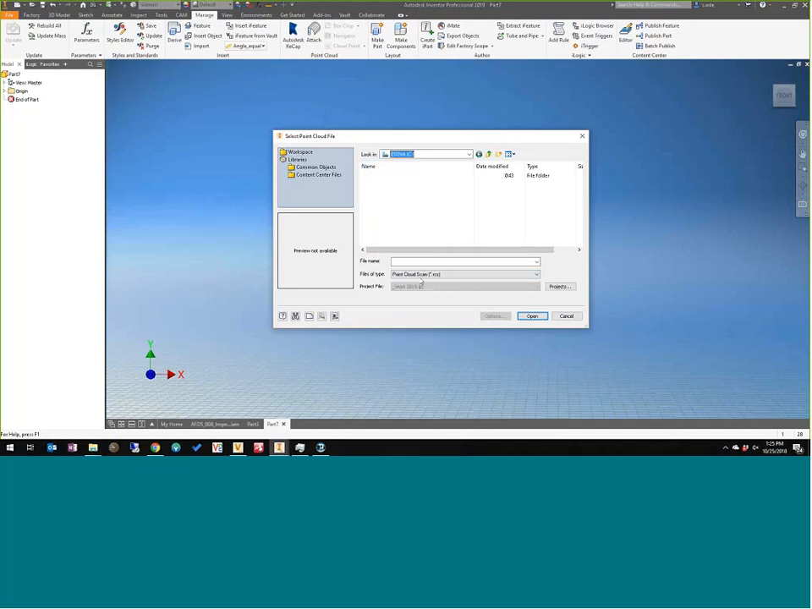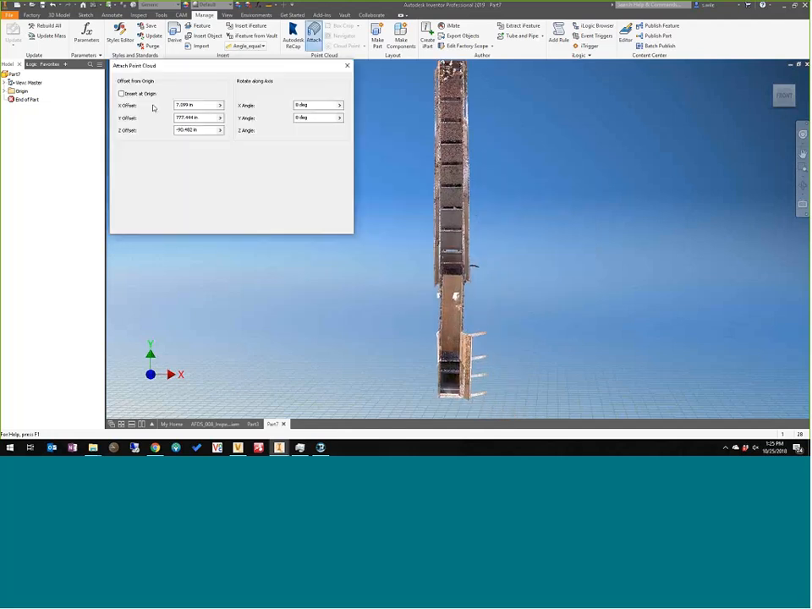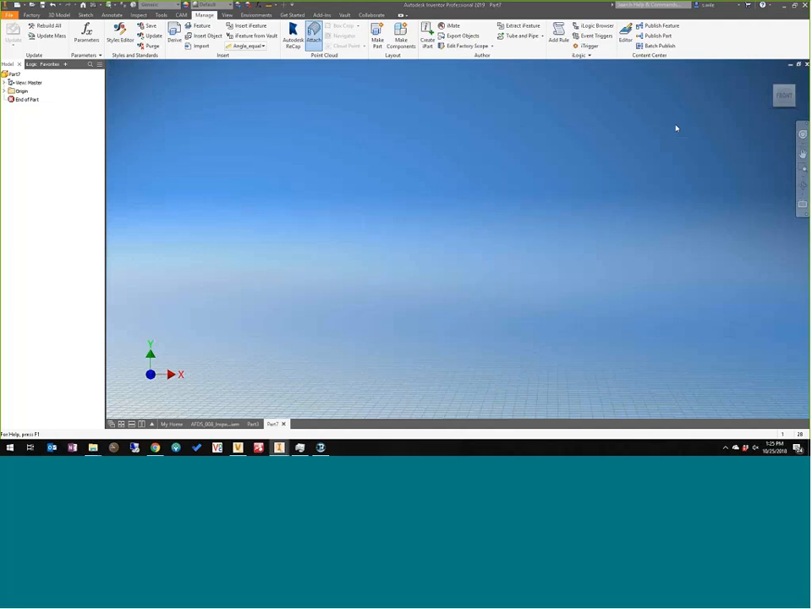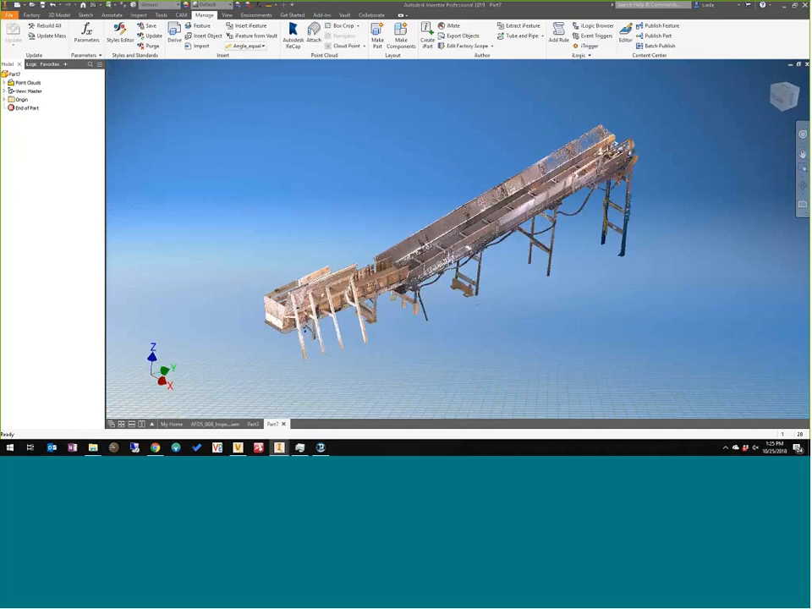And then you're going to put a sketch on the XY plane, and just draw your geometry on the XY plane. Okay, so there's my conveyor. And I'll put a sketch on the XY plane.